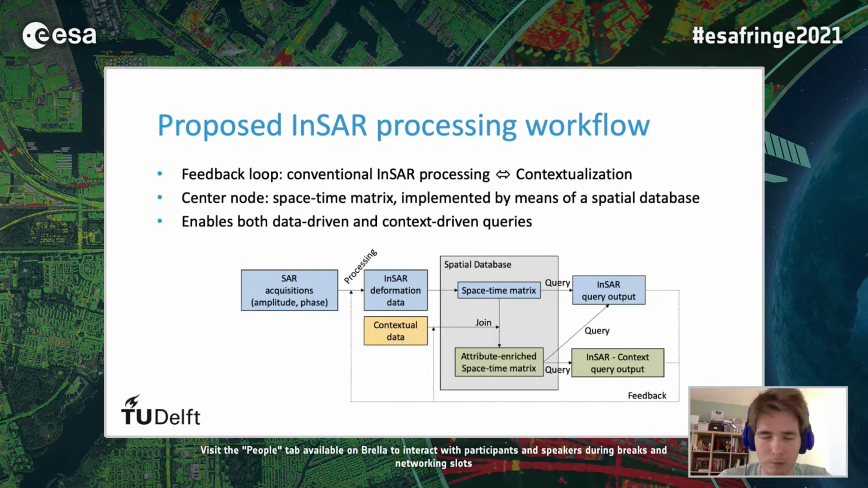What we would want to get out of the data is a more contextualized set of observations. So our proposed InSAR processing workflow relies on a feedback loop where we match up our conventional InSAR processing with contextual attributes.